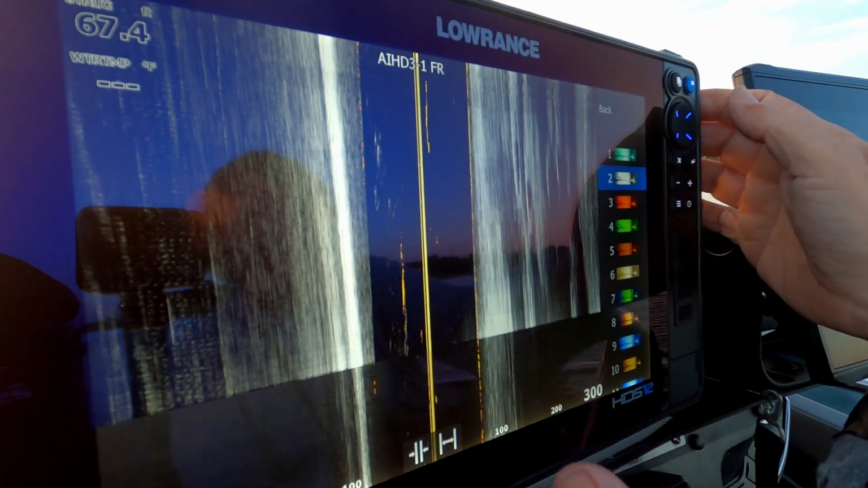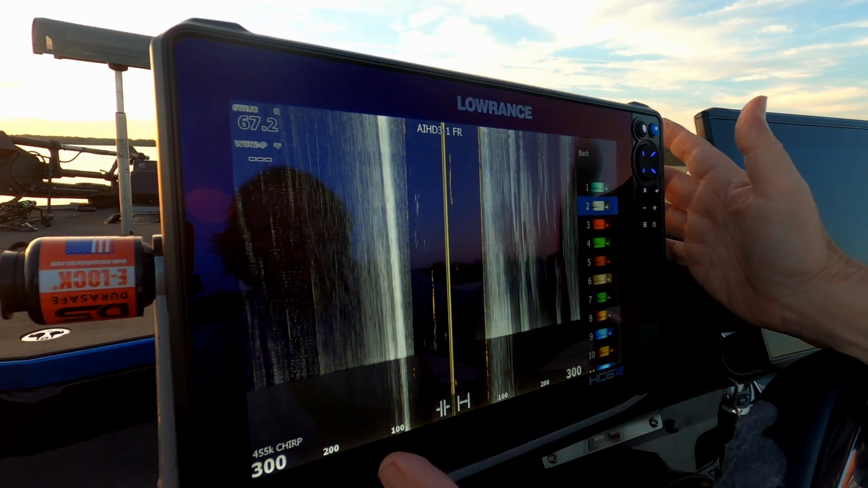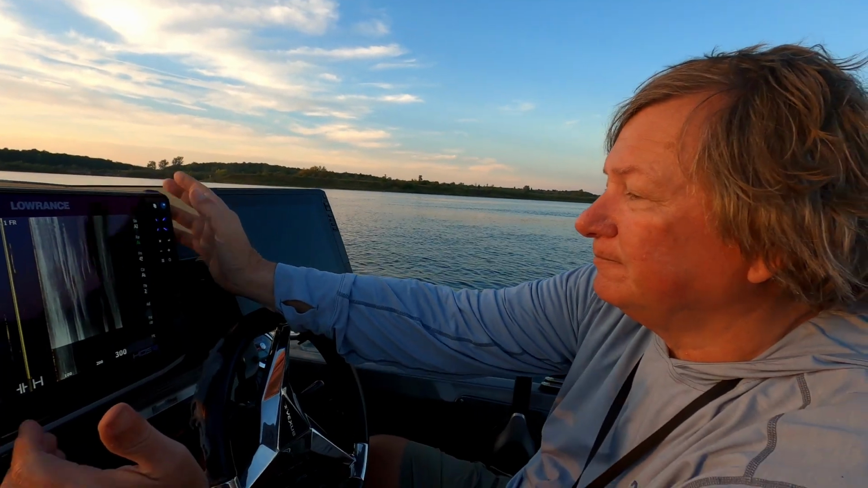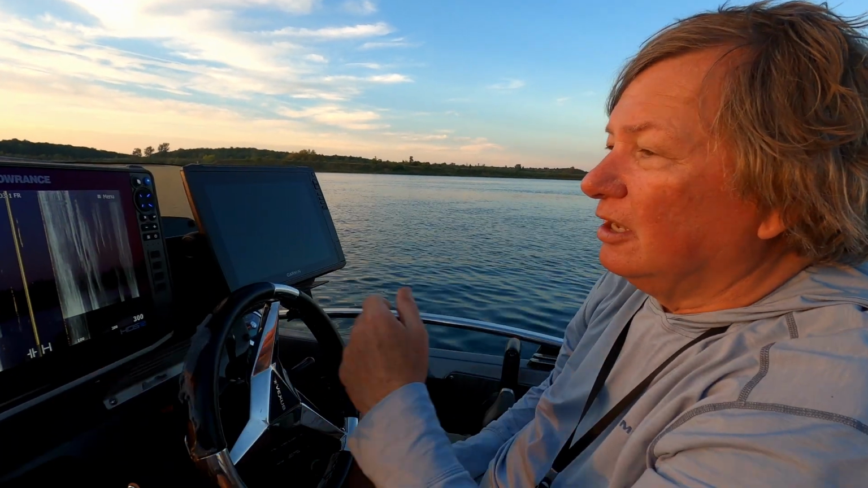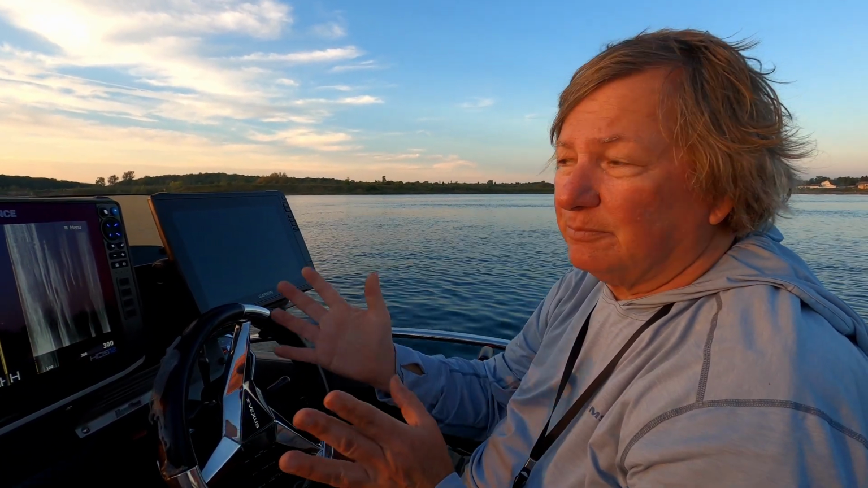Now you have to remember that higher frequency gives you better detail but less distance. Lower frequency gives you much further distance out, and it also works in deeper water, but not quite as much detail. What we're going to do right now, we're going to drive around a little bit, and we're just going to graph the screen, and you can see some of the things that we see.